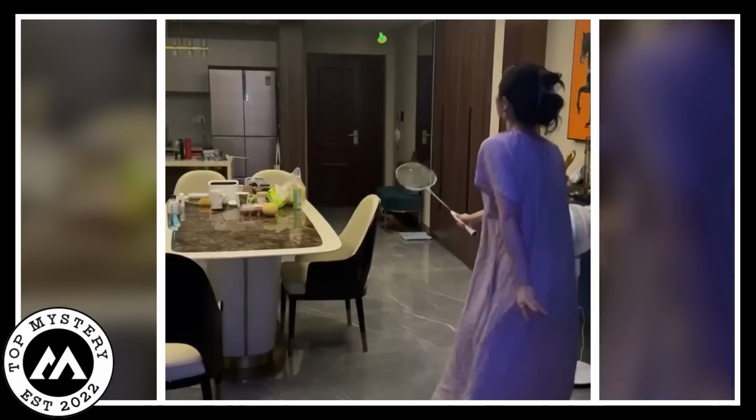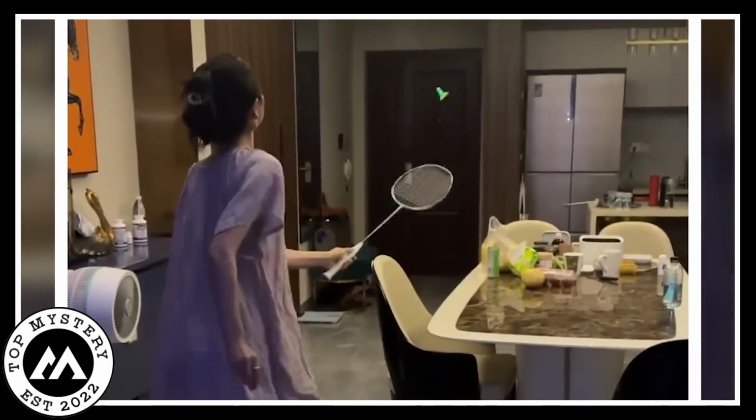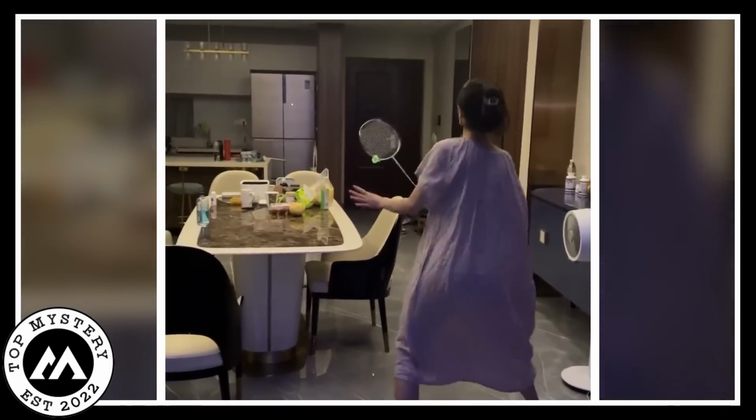A scary apartment. In a beloved apartment, a mysterious scene unfolded before the camera's lens. A spectral figure, a young girl, played badminton alone, her opponent unseen. The shuttlecock moved as if by invisible hands. The room filled with an eerie presence, transforming the familiar into the foreboding.